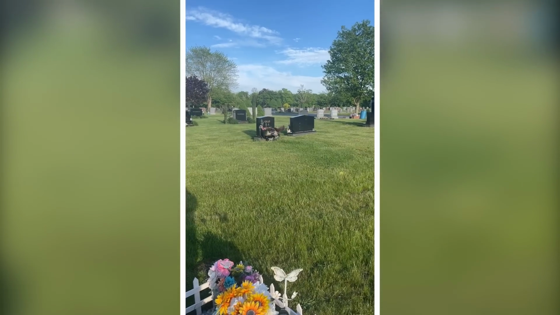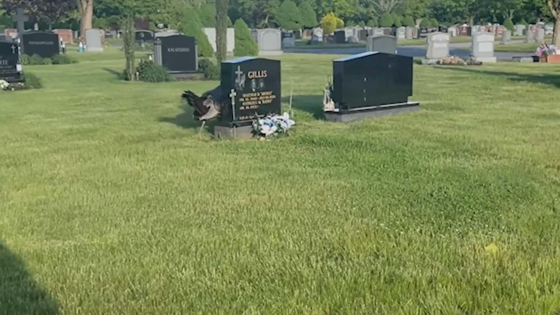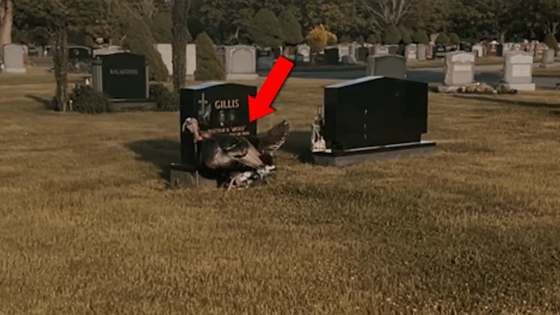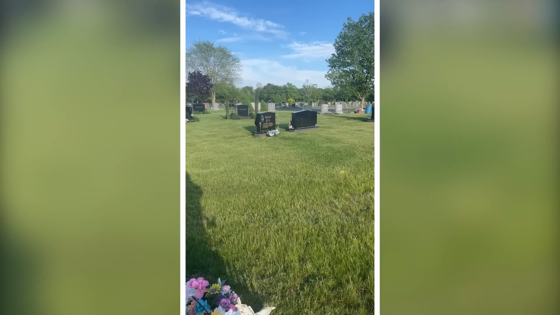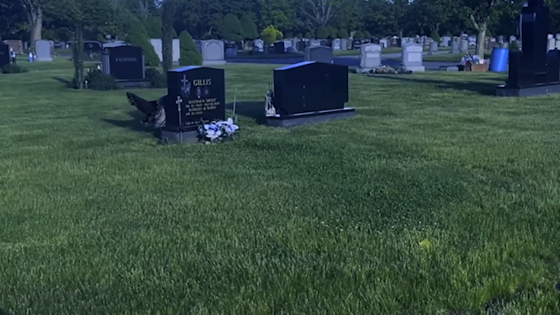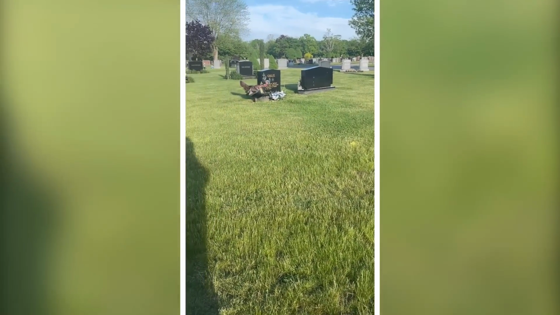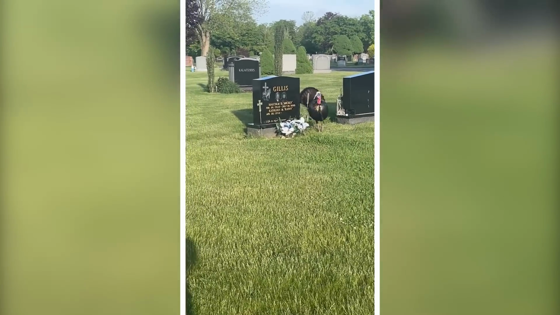The Bizarre Cemetery Encounter. In a puzzling scene, a turkey is spotted circling a specific grave in a cemetery, leaving onlookers perplexed. The bird's fascination with this particular tombstone is undeniable, but what's driving its behavior? As the turkey paces around the grave, it seems drawn to something, but what? Theories range from the possibility of a scent to the bird mistaking its own reflection in the shiny gravestone. Yet the true reason remains elusive. The turkey's antics continue, with no clear explanation in sight. Is it a mysterious connection, a quirk, or something more?